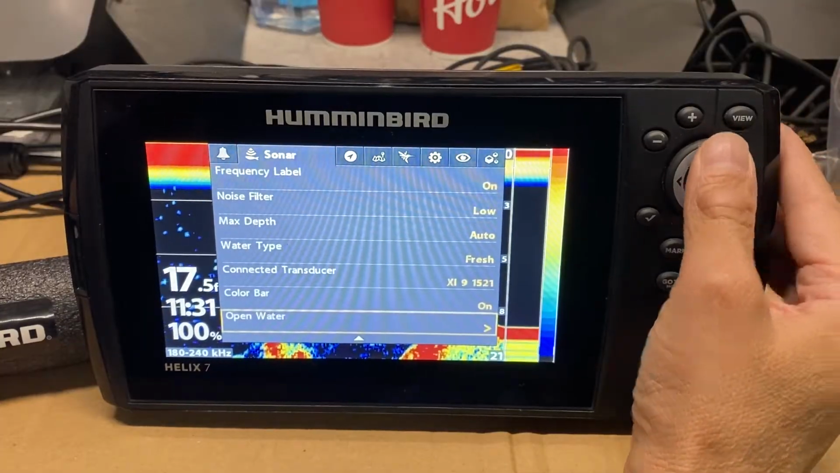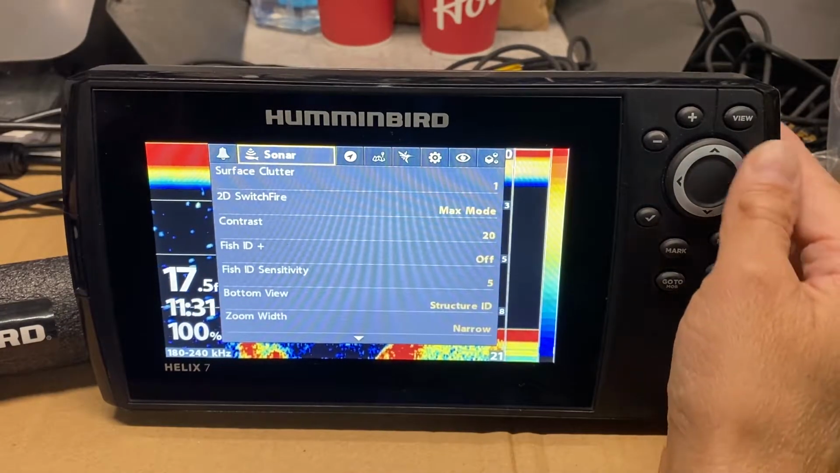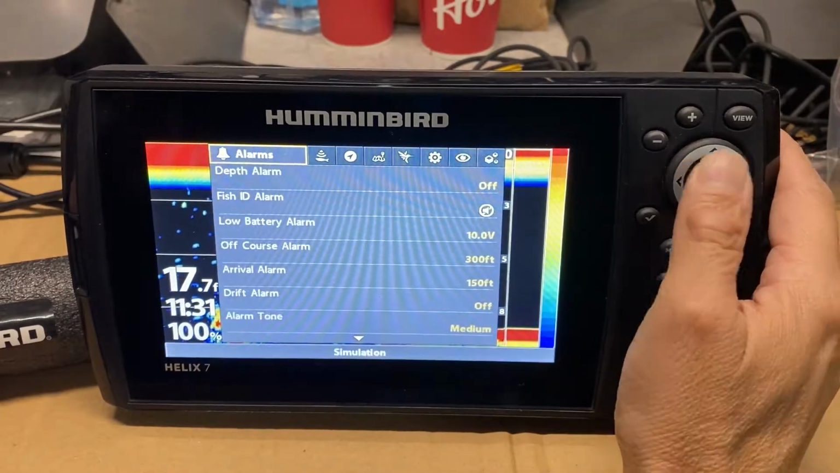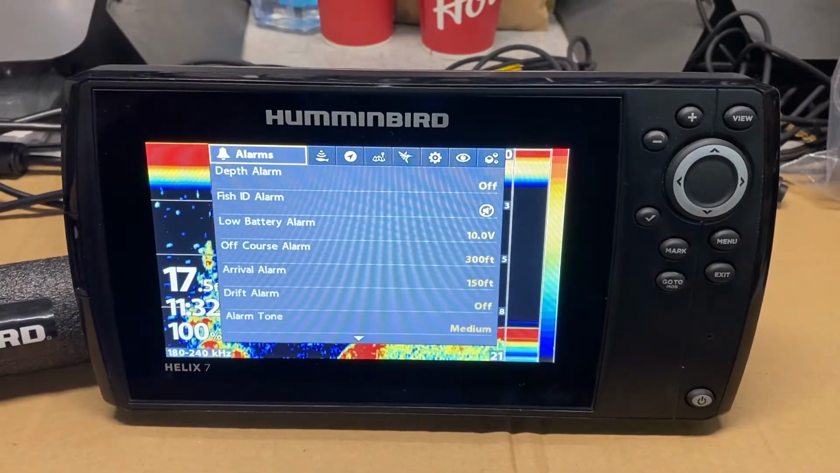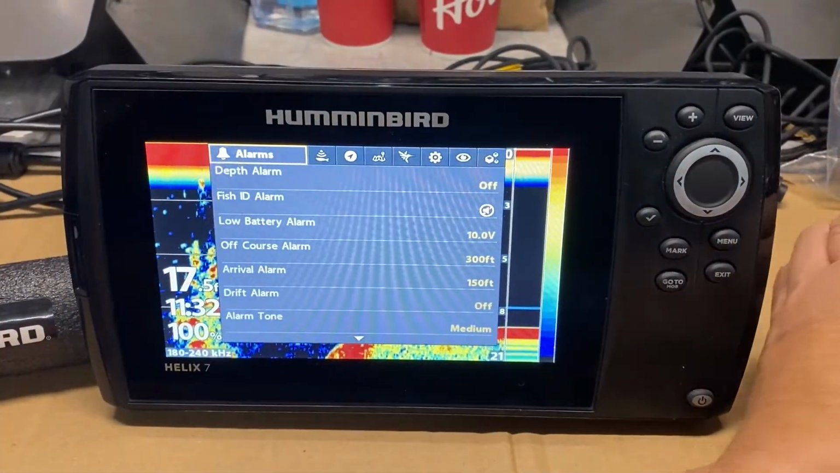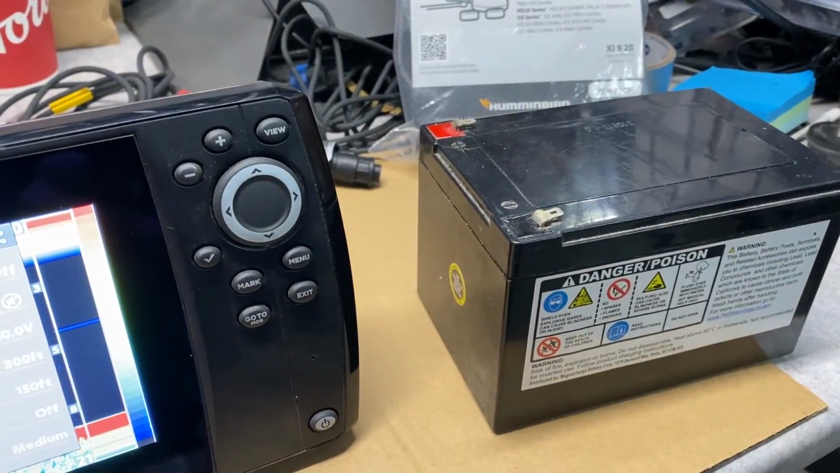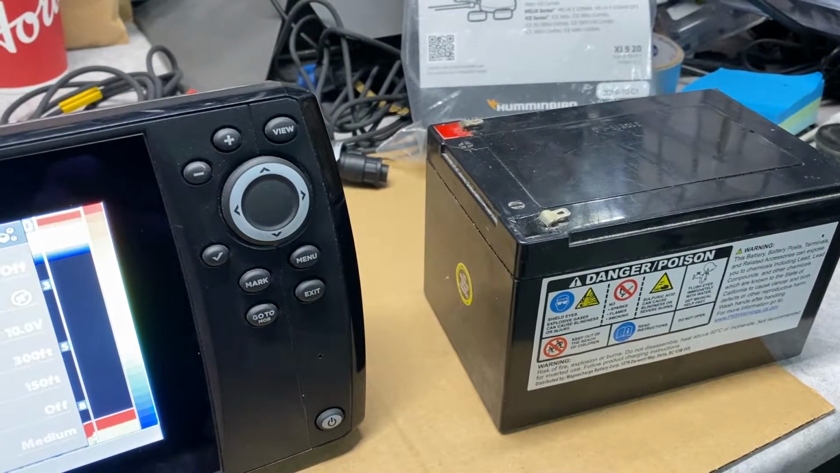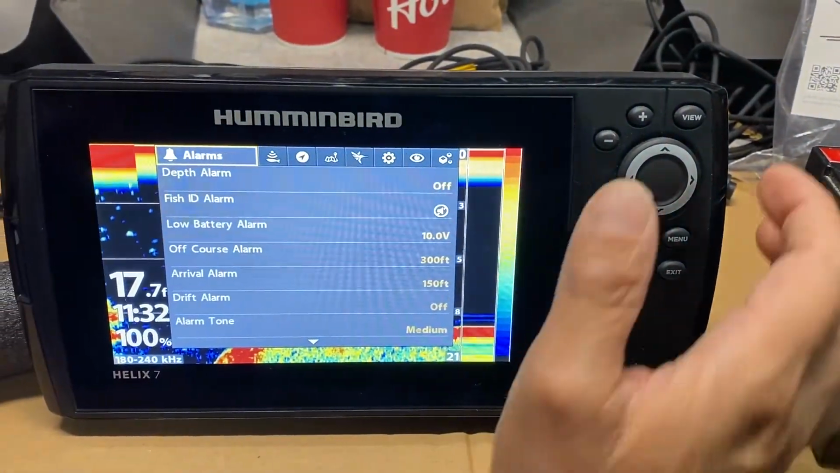Do not turn on open water. Open water is summer mode. We're on jigging mode right now. Okay, exit once. We go to alarms. We've got a gel cell battery running the system. This being the gel cell battery right here. So we've got a nice big old gel cell battery, preferably a 9 or larger amp hour battery. The larger batteries last a lot longer. Please insulate your battery.